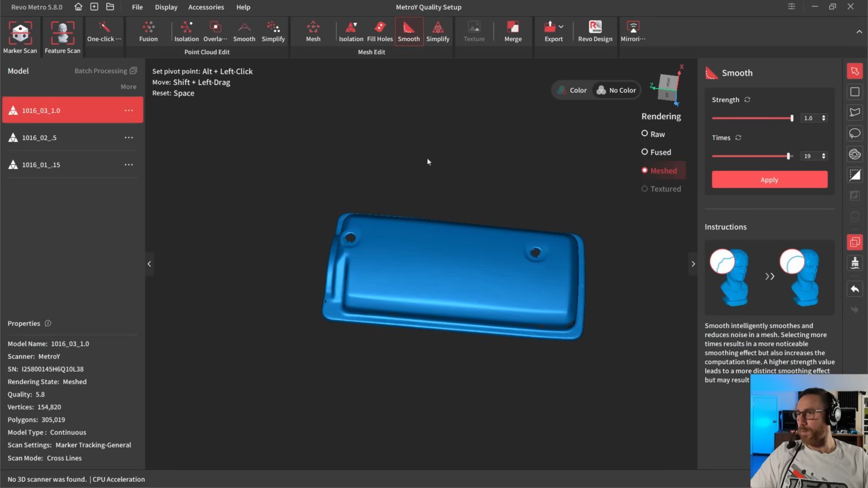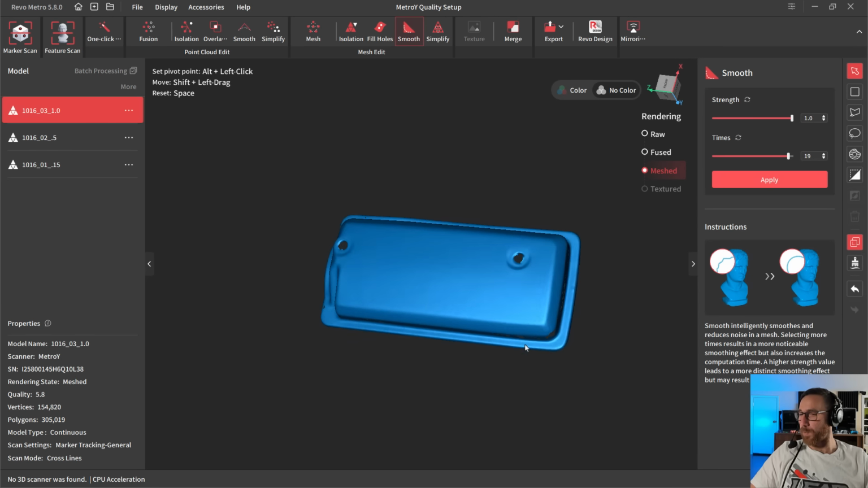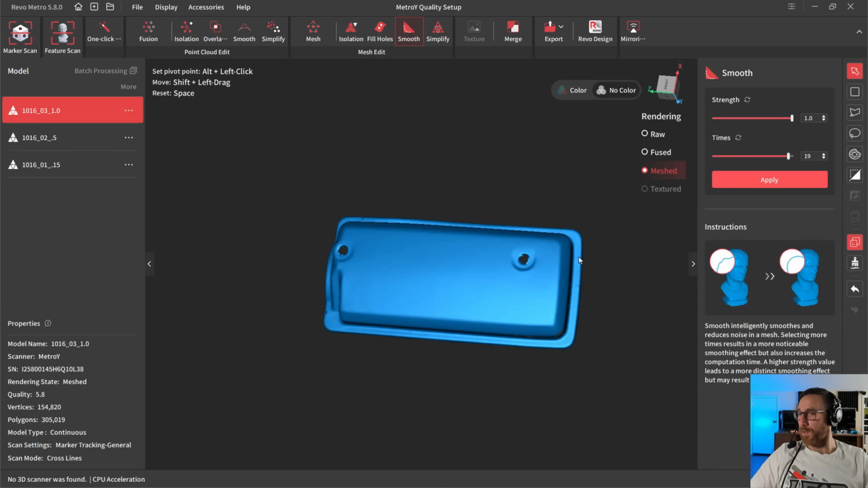Smoothing at the mesh level is much less aggressive than smoothing at the point level. So at the point level, make sure you keep the strength low, increase the number of times it goes through. At the mesh level, you can crank them all the way up and pay close attention. But from what I've gathered, the algorithm for dealing with smoothing at the meshing level seems to do a better job at preserving the edges and corners.